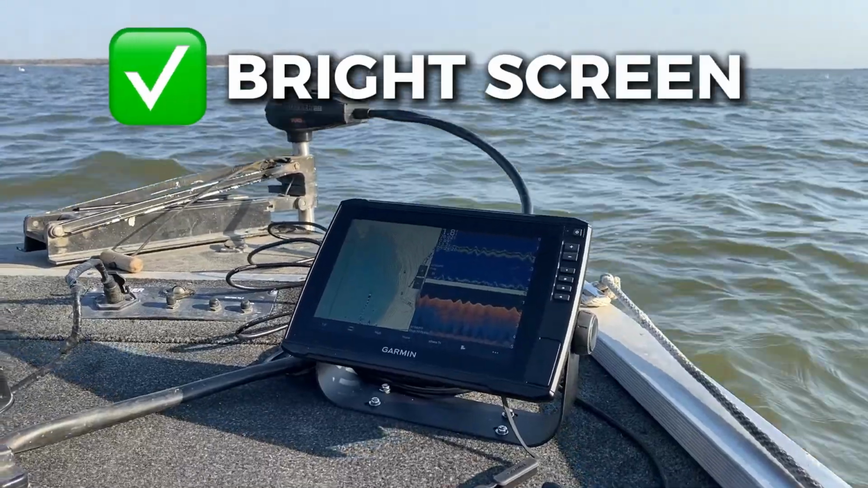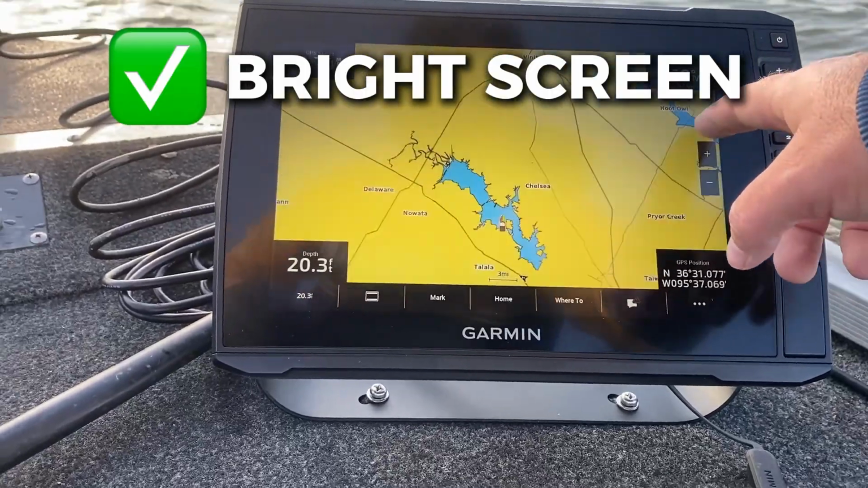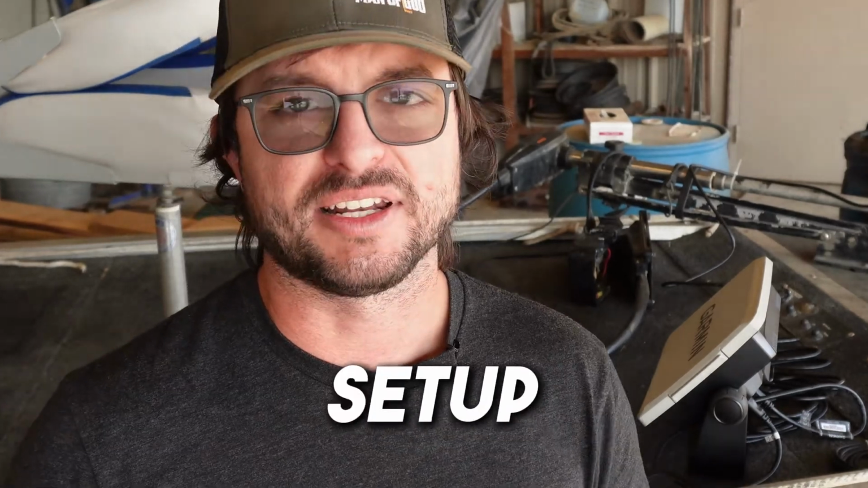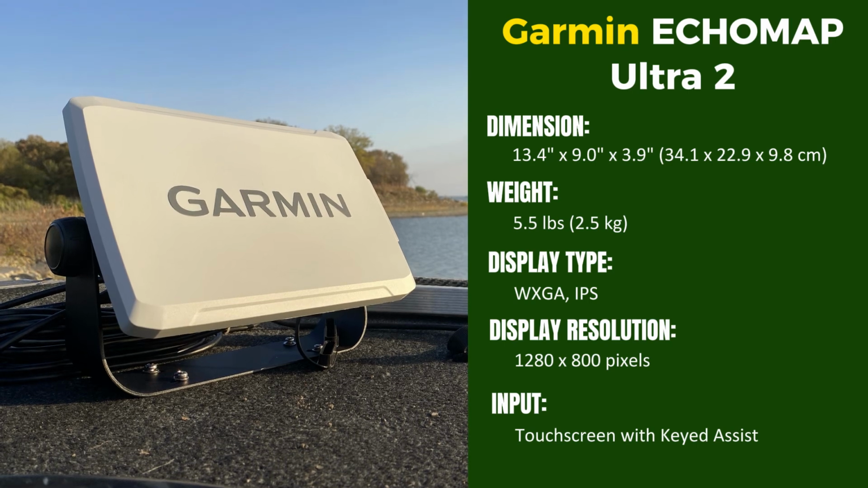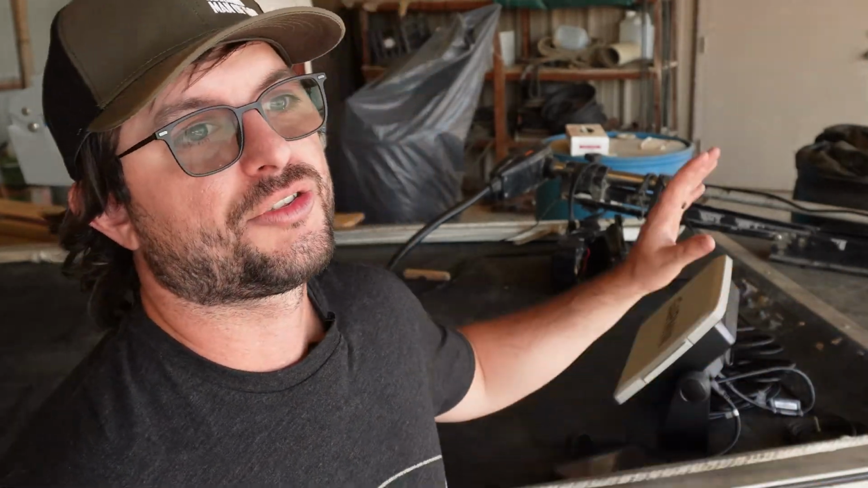The screen was very bright, easy to see when I took it out. I even tried to look at it from different angles and found it pretty easy to see. There were some extreme angles that made it hard, but for the most part, how I would have it set up, I didn't have a problem seeing the screen. Speaking of the screen, it's big enough also to see. The Echomap UHD Ultra series really isn't for small boats and kayaks. It's really for bigger boats so you can get larger screens, make it easy to see, and it's touchscreen.